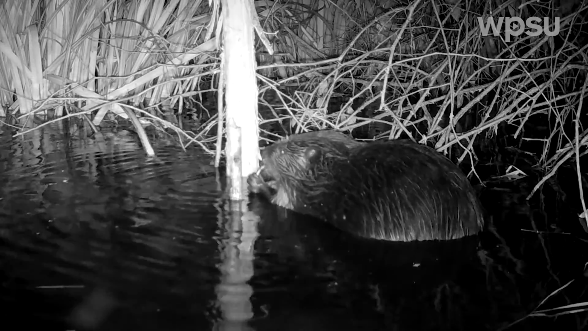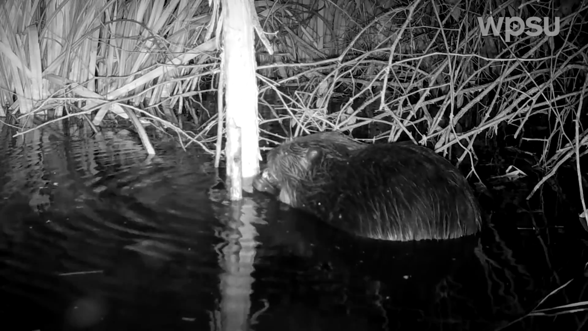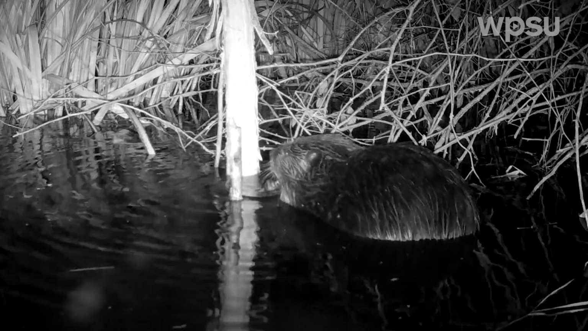Since beavers don't hibernate, they need to build up food stores for the winter, so they'll collect bark and roots, stripping it off trees like we see this beaver doing here.